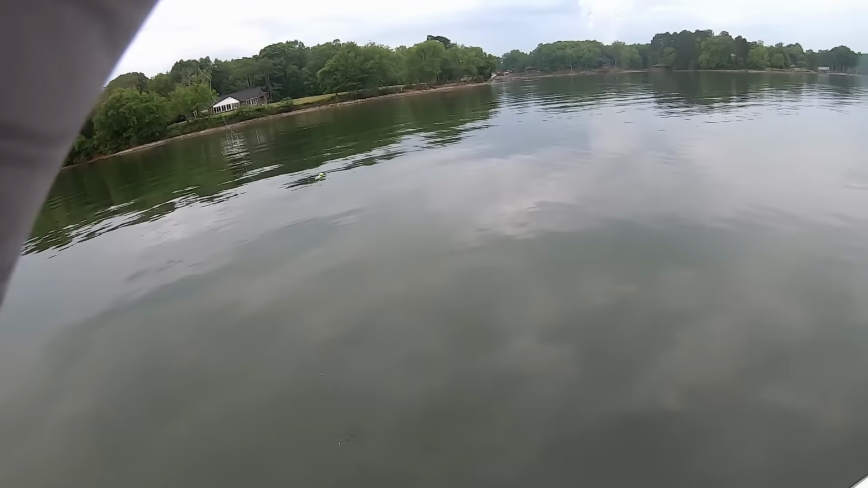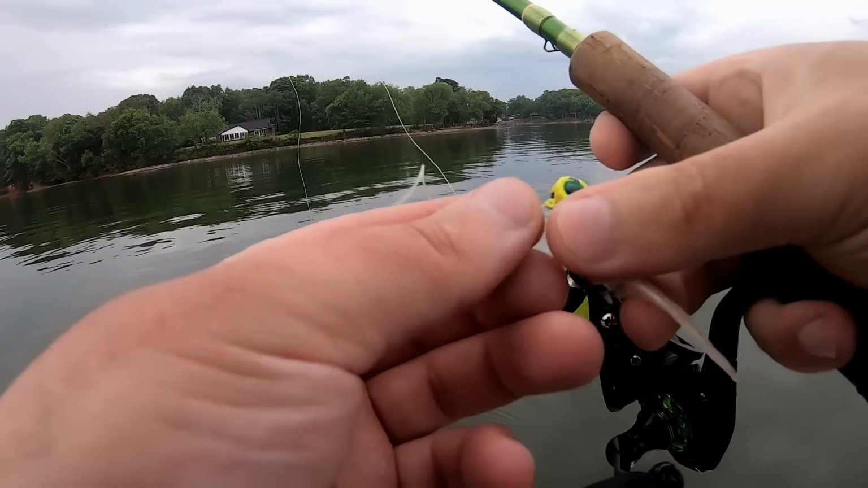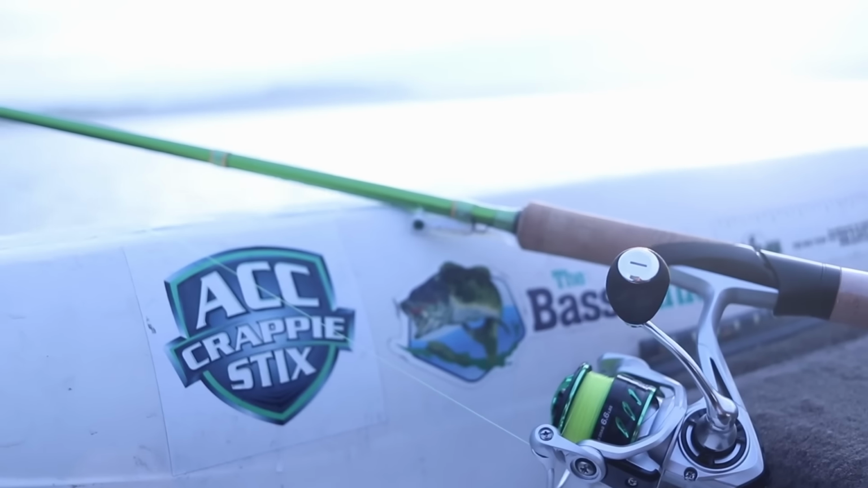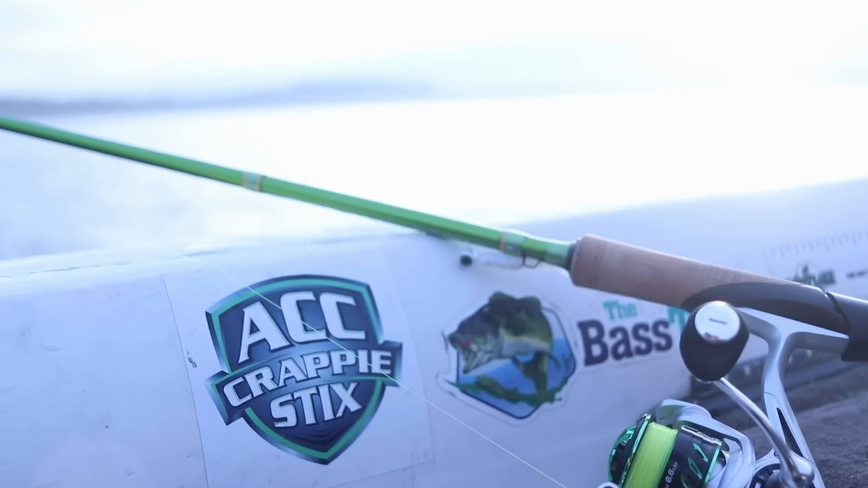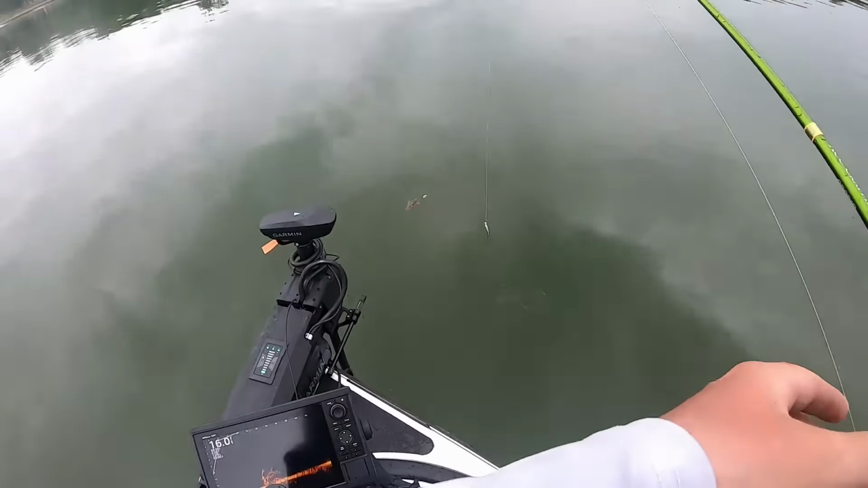Oh, there he's rolling. Oh, he came off. Let's see, we got any slime? Yeah, that was a catfish. You can tell they got slime on the line now. It's sitting right there.